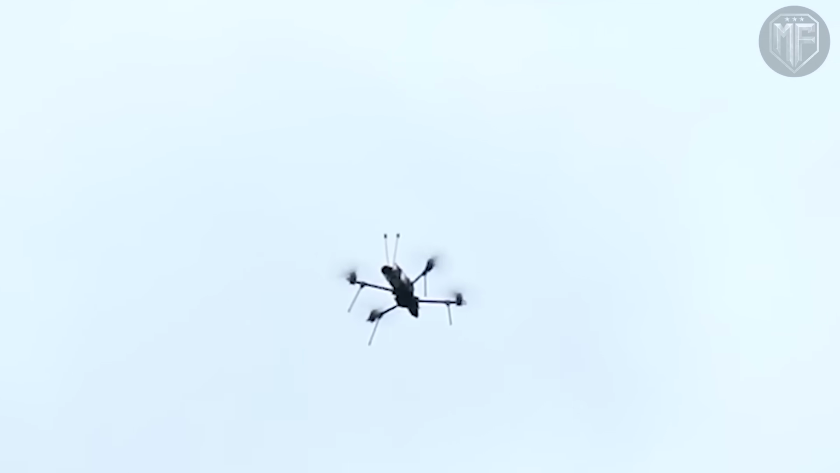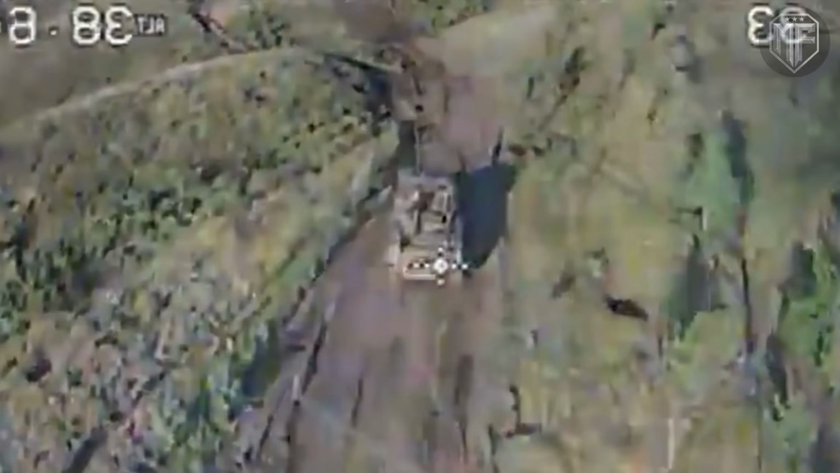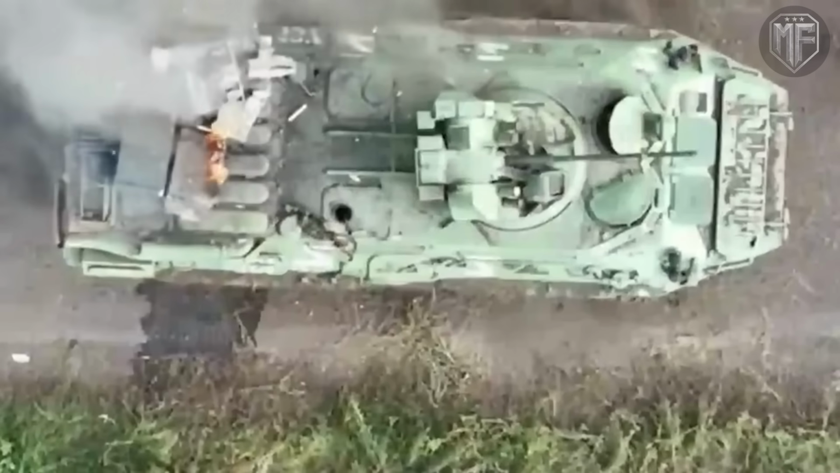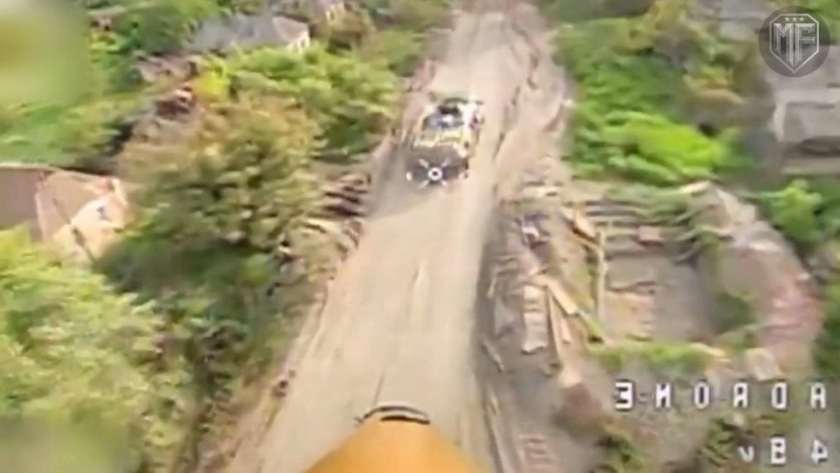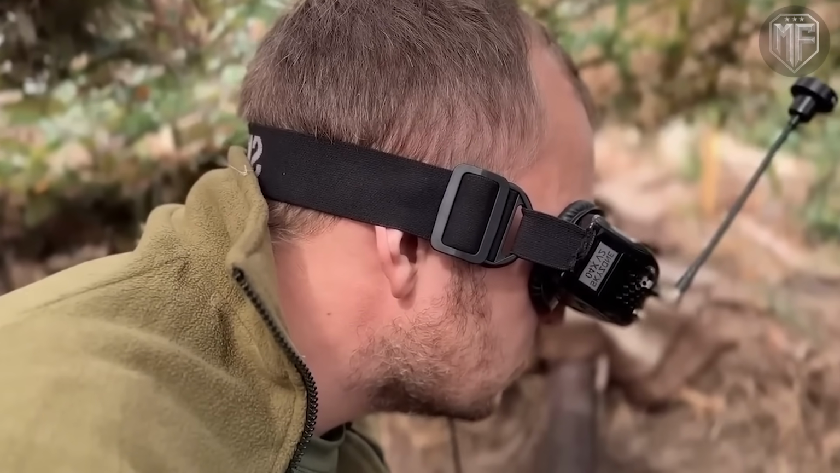An FPV drone approaches low and fast, striking weak points on turrets or rear sections, and a single hit can disable or destroy a weapon platform that took months to build and train crews to operate. The value of that exchange does not come from the cost difference alone, but from the timing. The strike often happens while the vehicle is moving to support infantry or reposition under pressure, which turns a moment of coordination into a moment of loss.